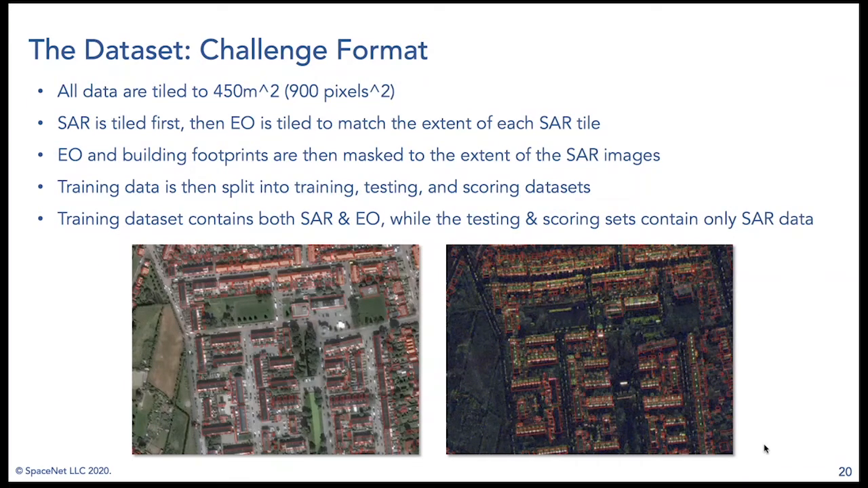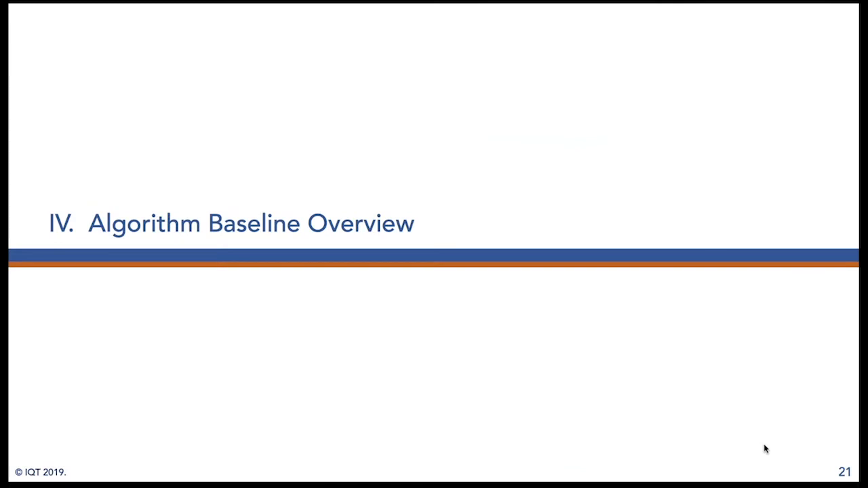And then, in a real use case scenario, you might have historical collections of EO and SAR in some locations, but when you actually go into the field and you're doing your work, you might only have SAR data. So can you use that historical EO data to pre-process and improve that SAR collect in some way? That's why we structured it this way, and we were hopeful that participants might be able to figure out a way to best use this EO data.